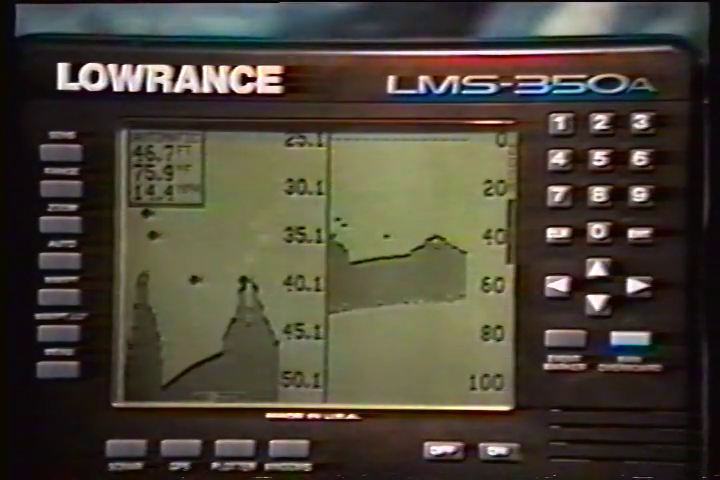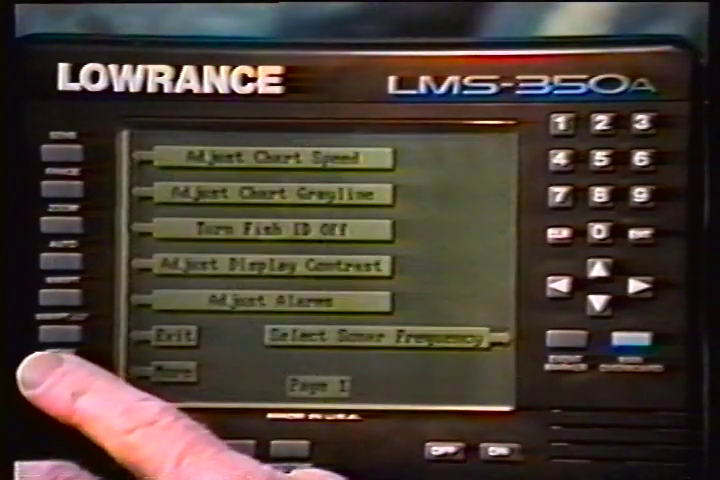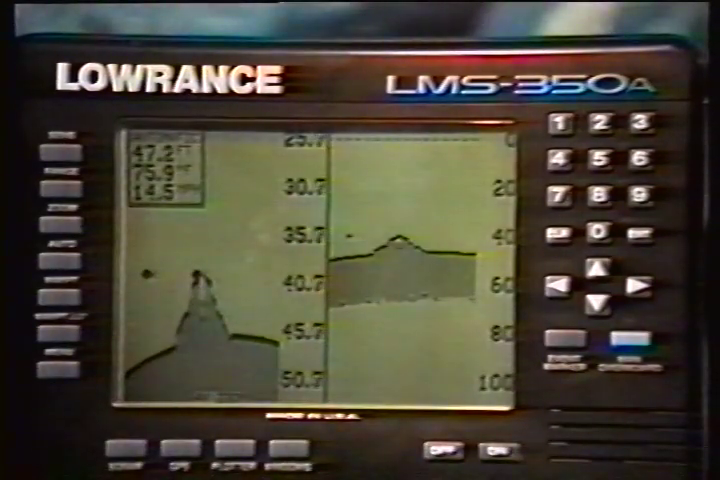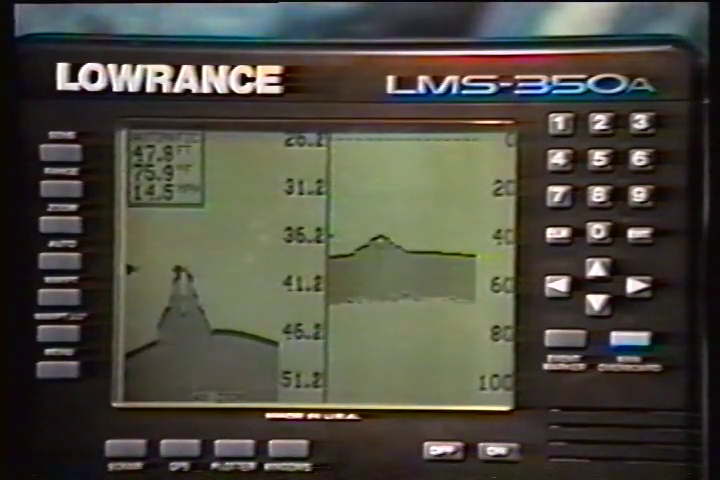To turn the zoom bar off, repeat these steps until the third menu page appears. Then press the key adjacent to the Remove Zoom Bar label. This removes the zoom bar, but leaves the unit in the zoom mode.